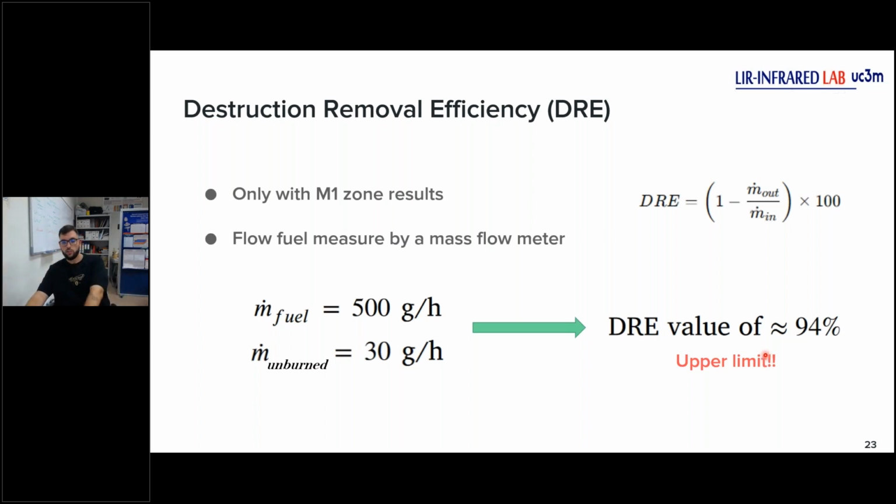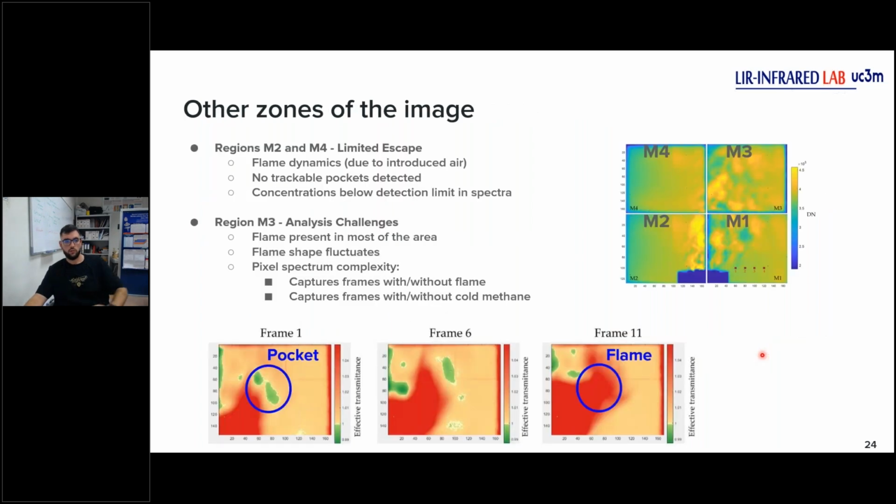Now, why did I neglect the other zones in the process of obtaining the flow? Because when we analyzed regions 2 and 4, we got a concentration below the detection limit in the spectra. And because of the dynamics of the flare with our crosswind setup, we get pockets that are not trackable in the image. So we can ignore both of these regions.